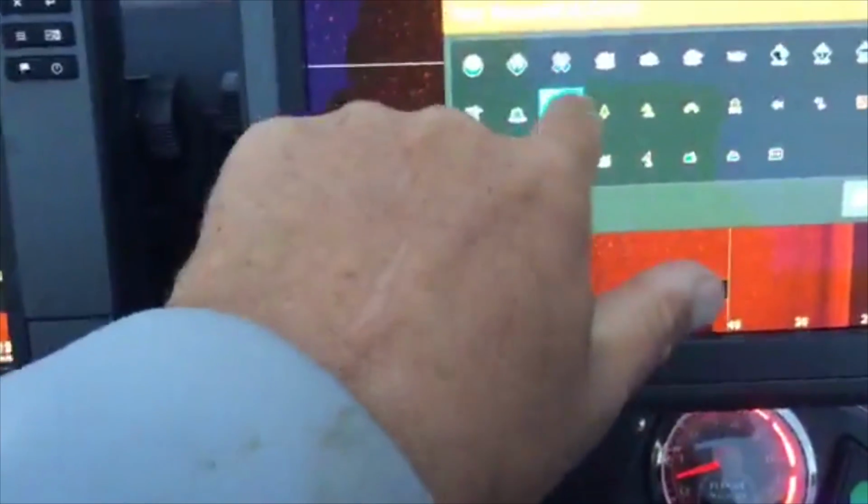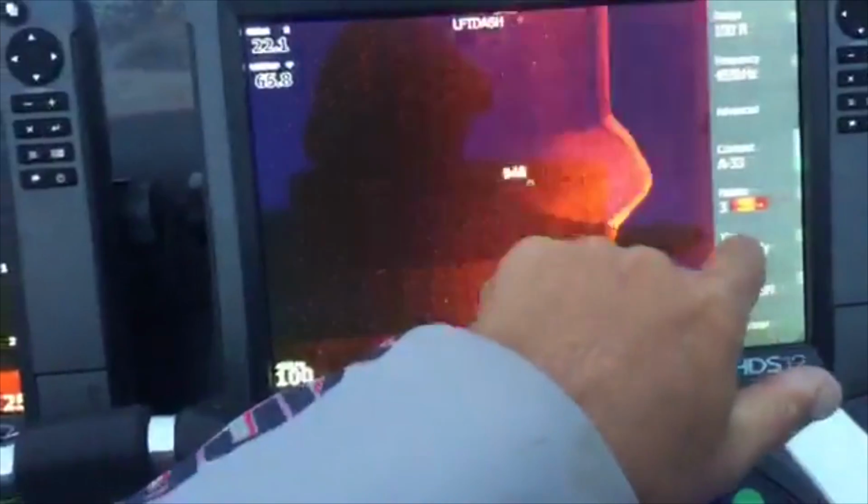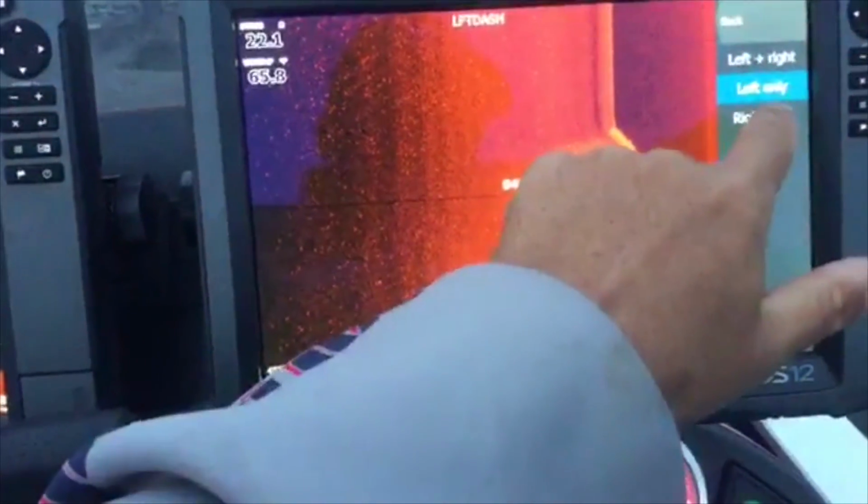So this is all baseball, softball sized gravel with one rock that fell off this hump at one point and is now all the way down at the bottom. So that's something you're going to want to key in on if you're throwing a deep crankbait or a jig right there. We're going to switch this view back to, let's go to both.